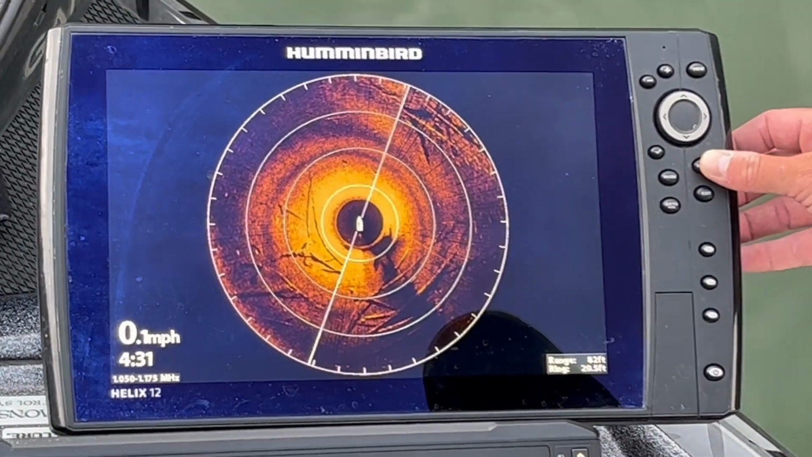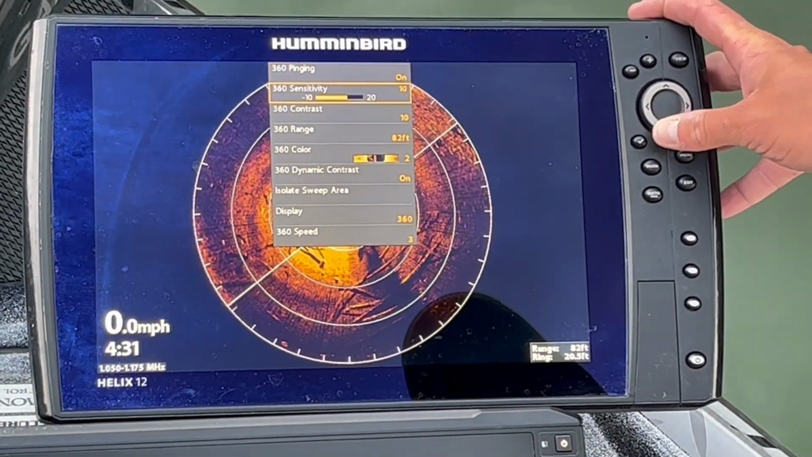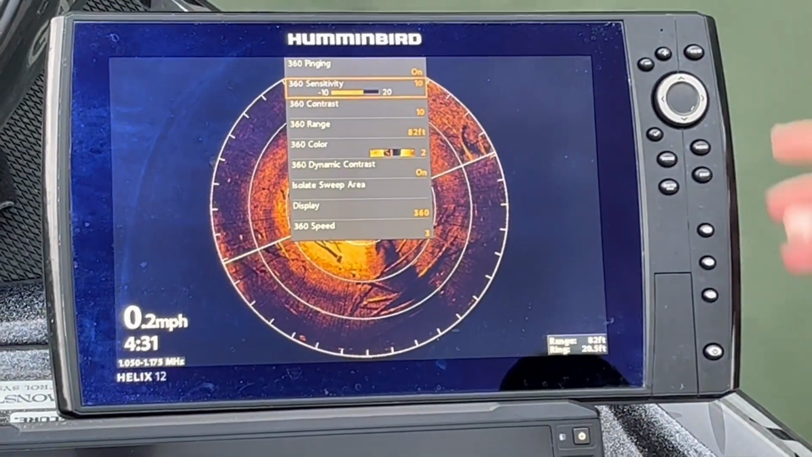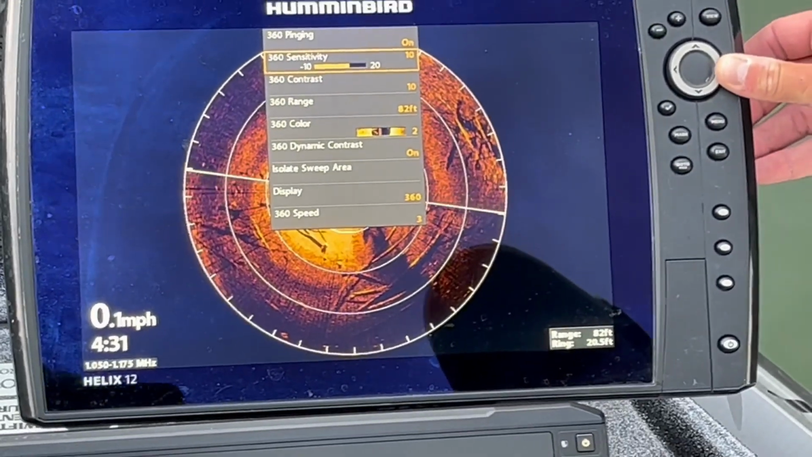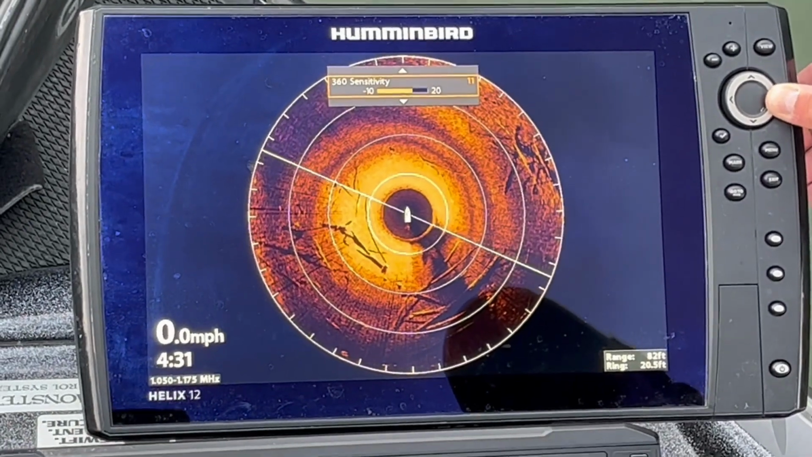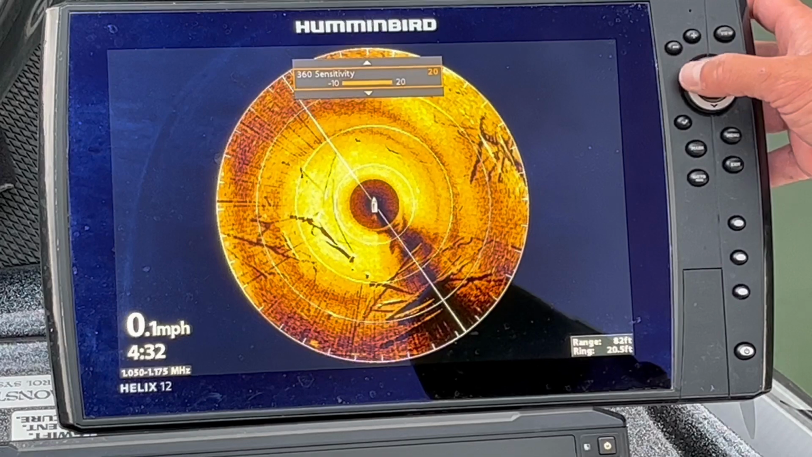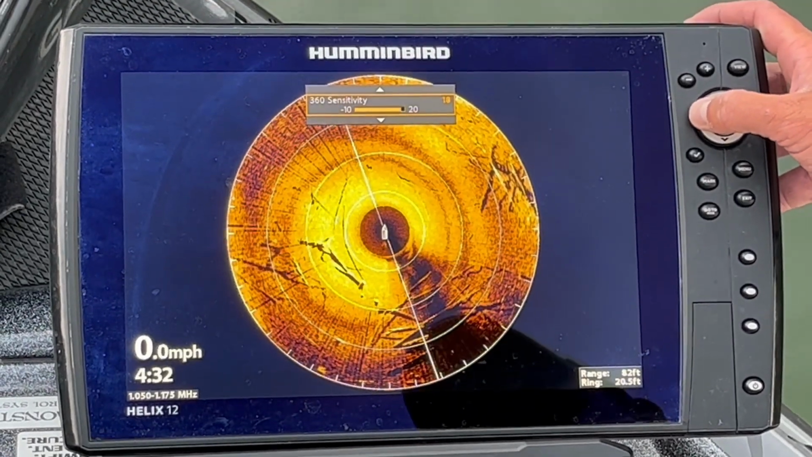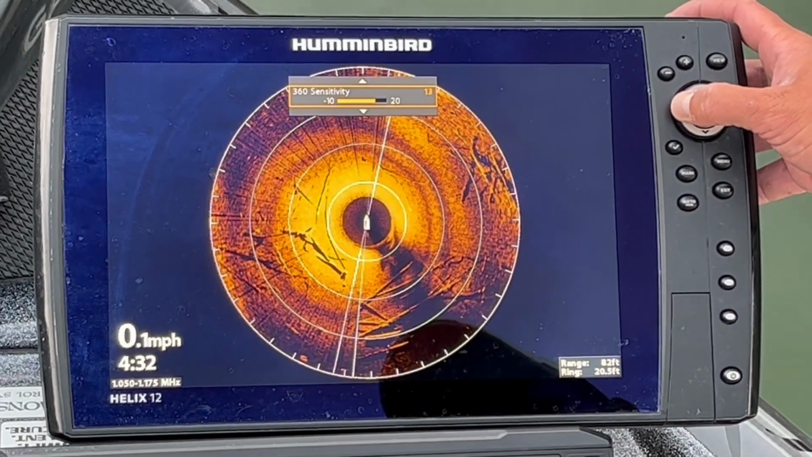But the first thing I'm going to do is go to menu and check my settings. I'm going to go to sensitivity, and in order to adjust the sensitivity, I'm going to crank it way up as far as I can go. And you'll see how it just gets blown out. What I'm going to do is crank that down until I get the best picture that I can find. And usually I end up stopping at about 13 on the sensitivity.